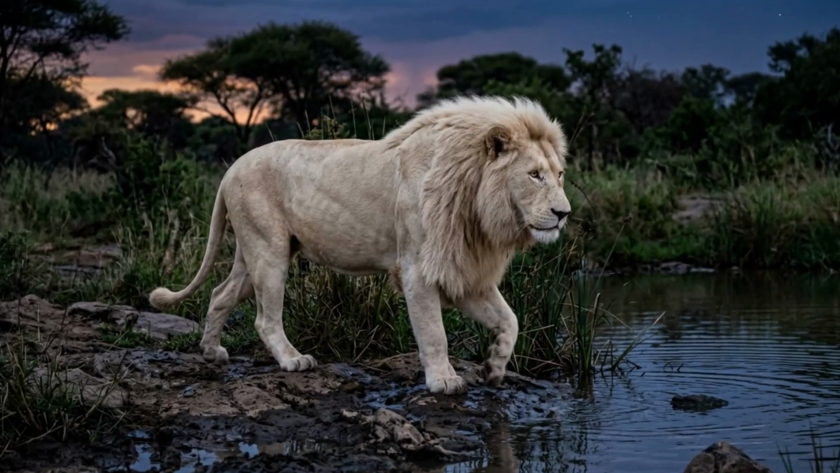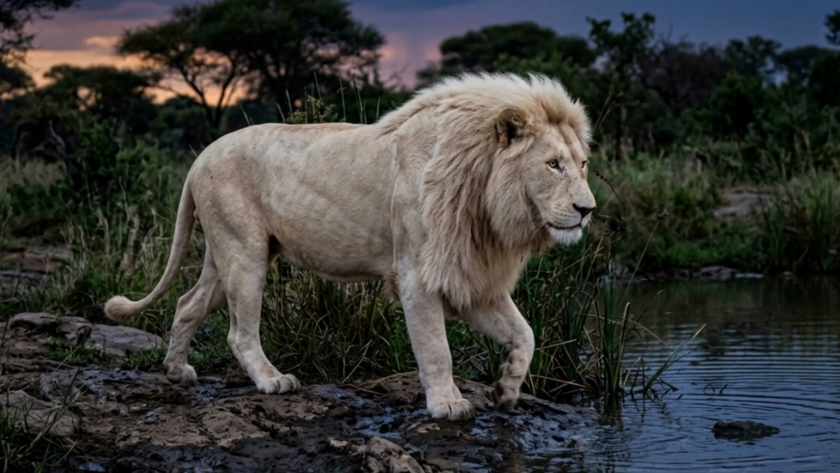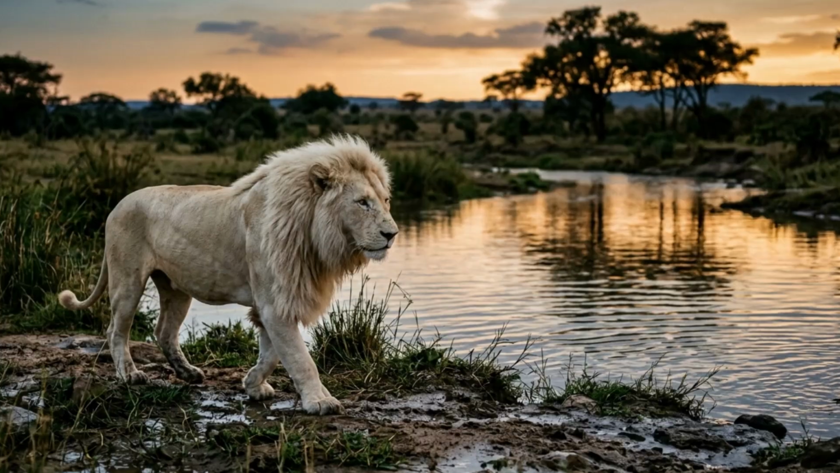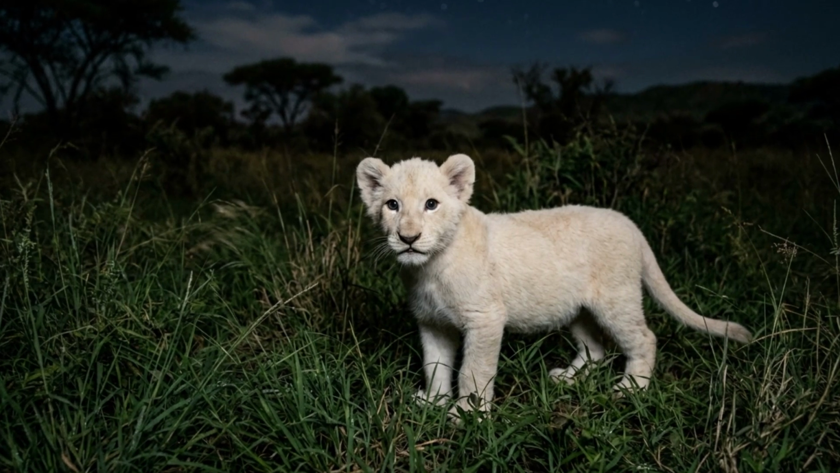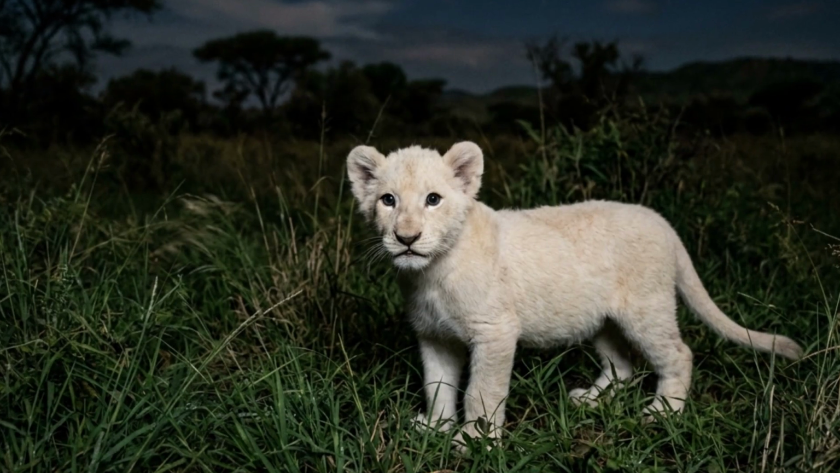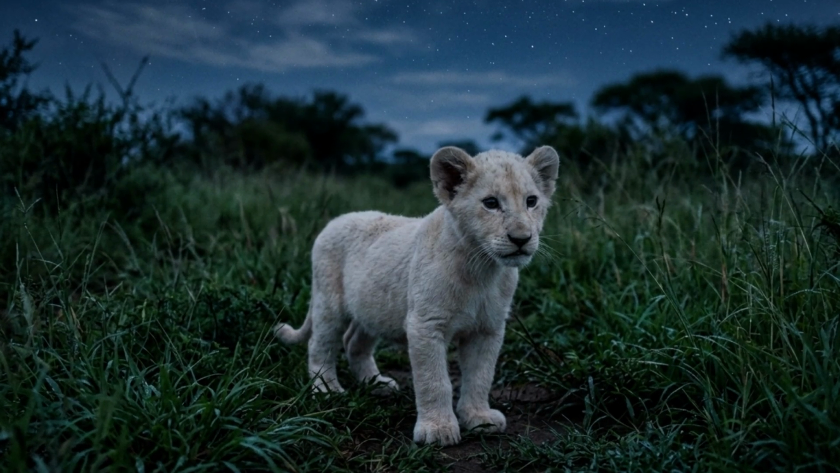Human observers, biologists, guides, tracking teams, they simply waited for the inevitable. And from 2016 onward, Casper just vanished. Completely disappeared. The most photographed lion in South Africa simply evaporated. No sightings, no tracks found in the concession areas. The logical conclusion was that the savanna's biological math had finally corrected the genetic error. The white ghost was dead. But what's fascinating here is that the reality is much more compelling.